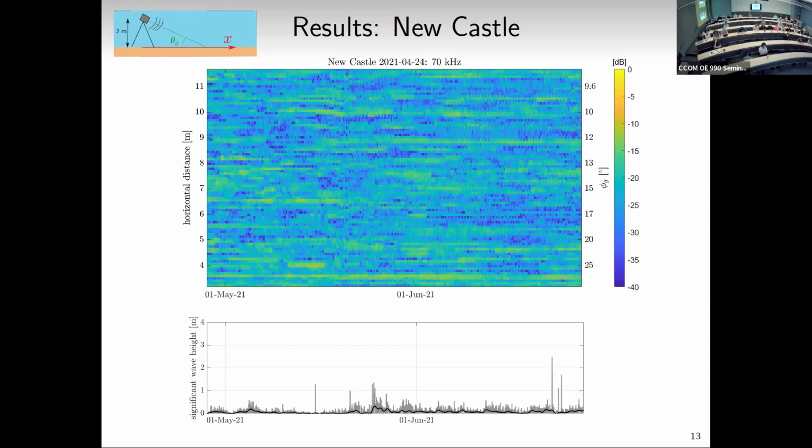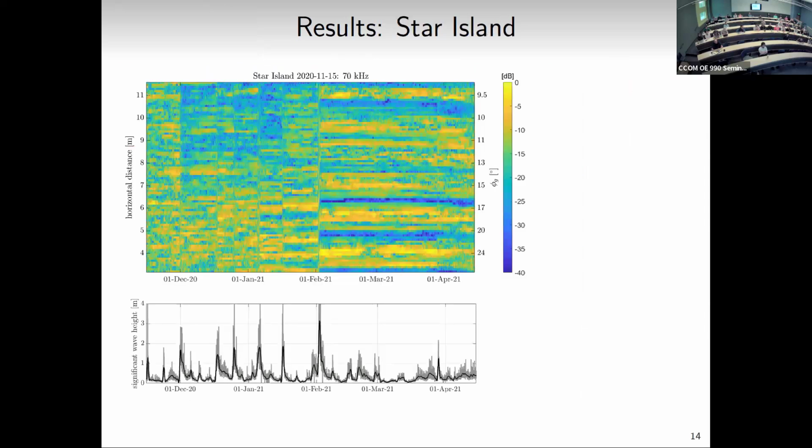We're not seeing any cool trends yet. So I'm showing you the kind of boring site, but this is way more exciting, and I feel like the colors are even better on that back screen. But so this is the Star Island site. This is the site that has all the shell hash and all the fun sediments. So it's a longer deployment as well. This is a winter deployment, so from November all the way to June or May, I guess.